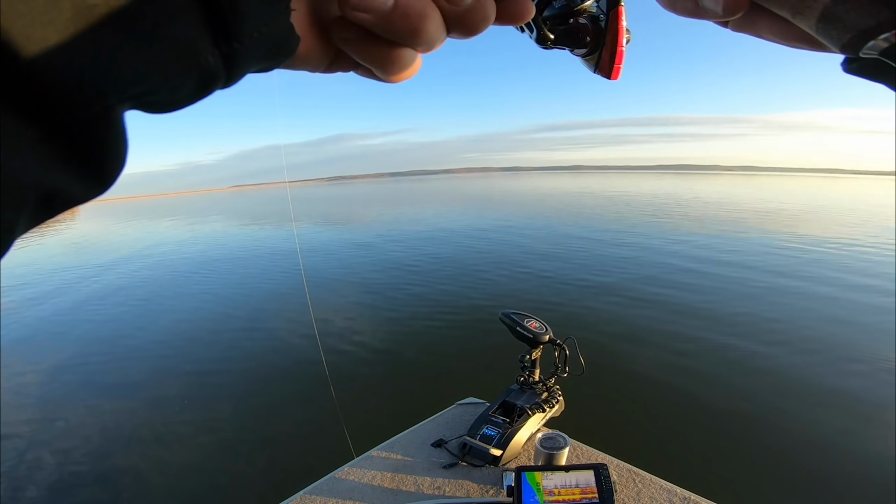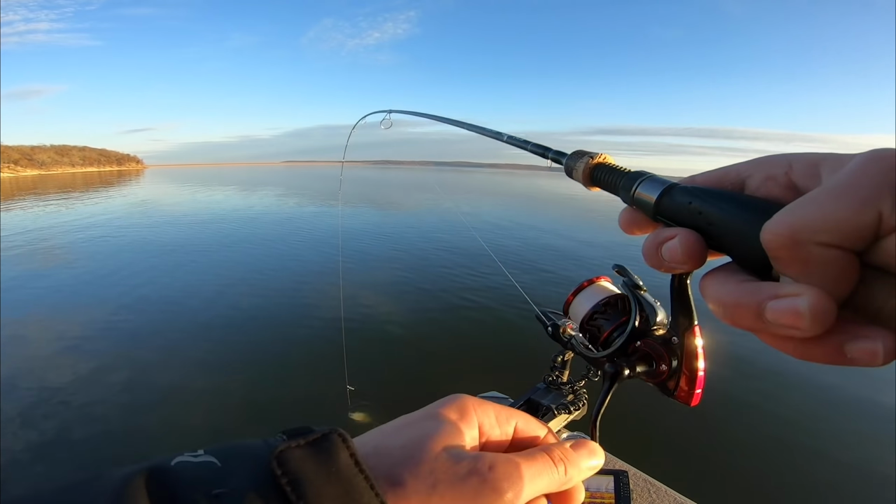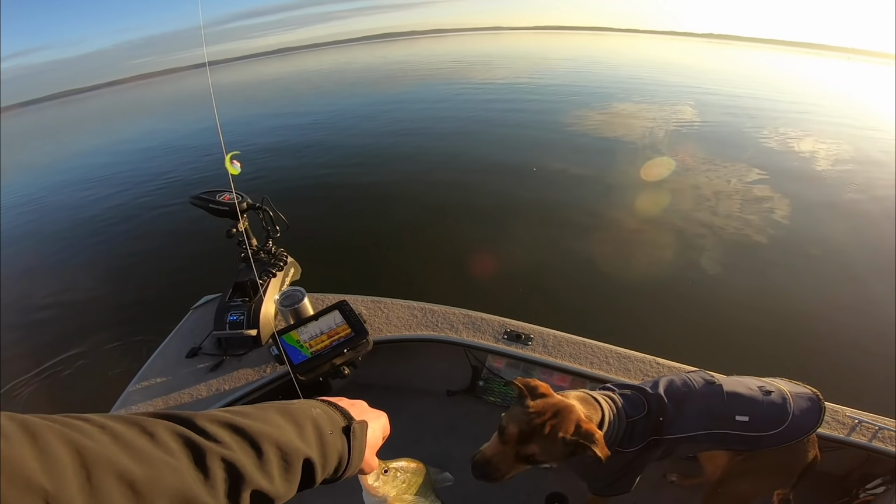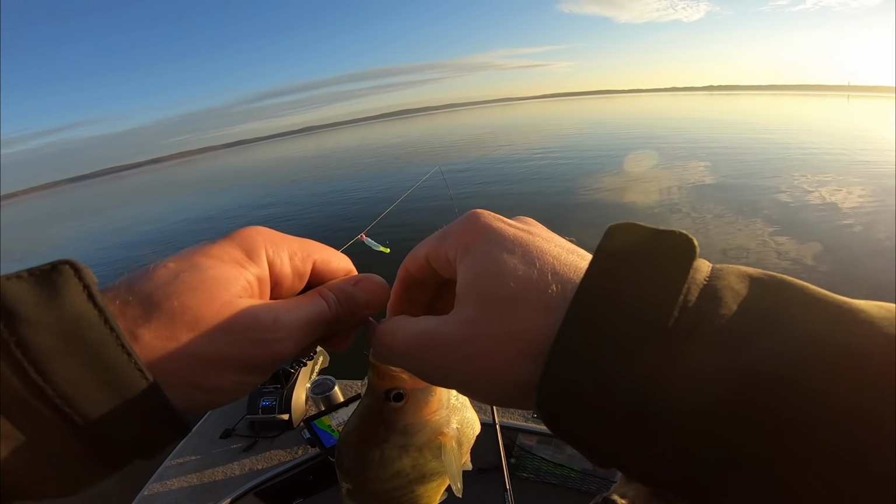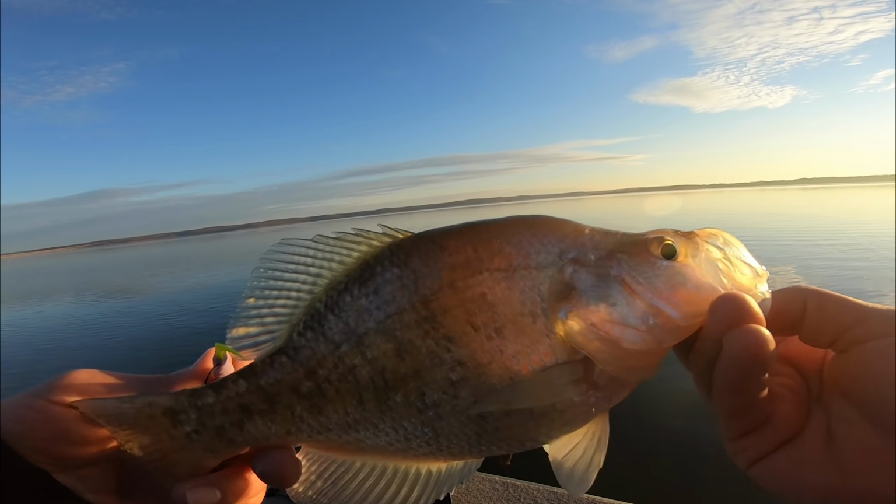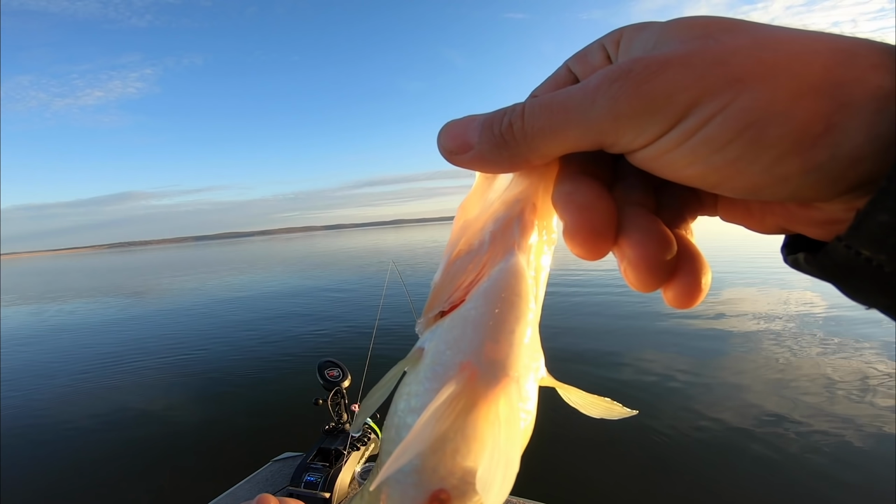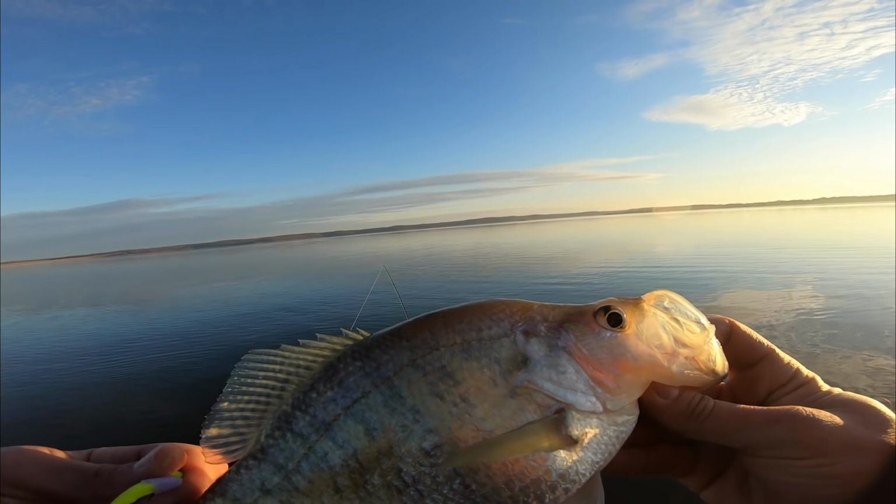Oh yeah. Just did a little bit of twitching there and got that one to go. This one feels good. Good one to end on. Yep, and that's the biggest one of our little video so far. Just as tall and fat as he is long. Video will never do these fish justice how fat they truly are in person.